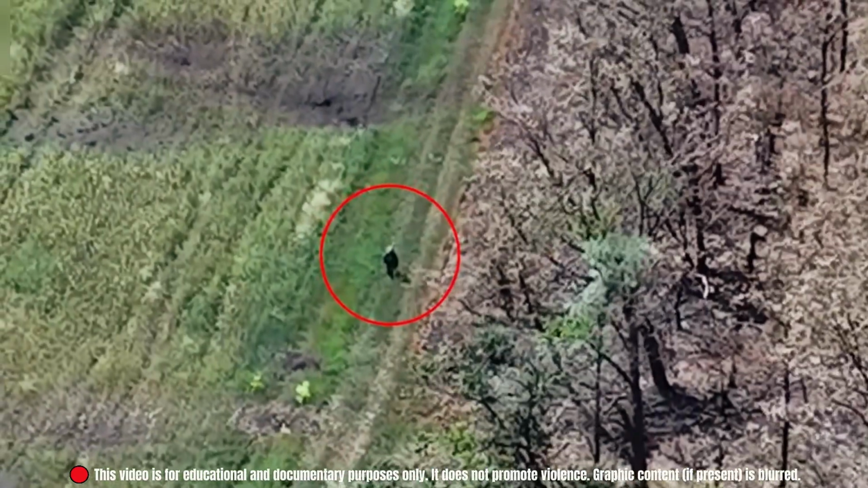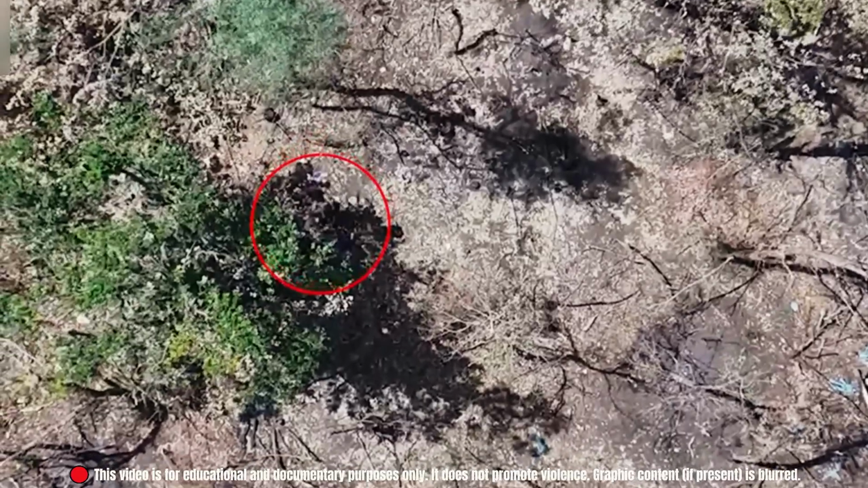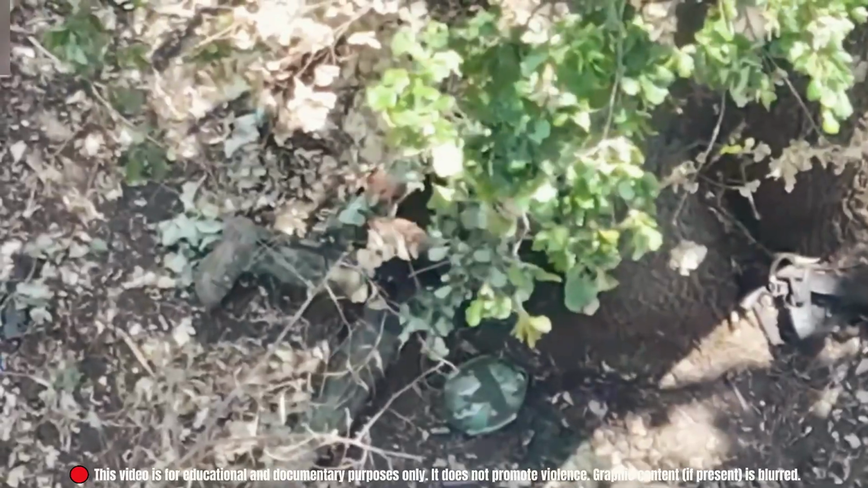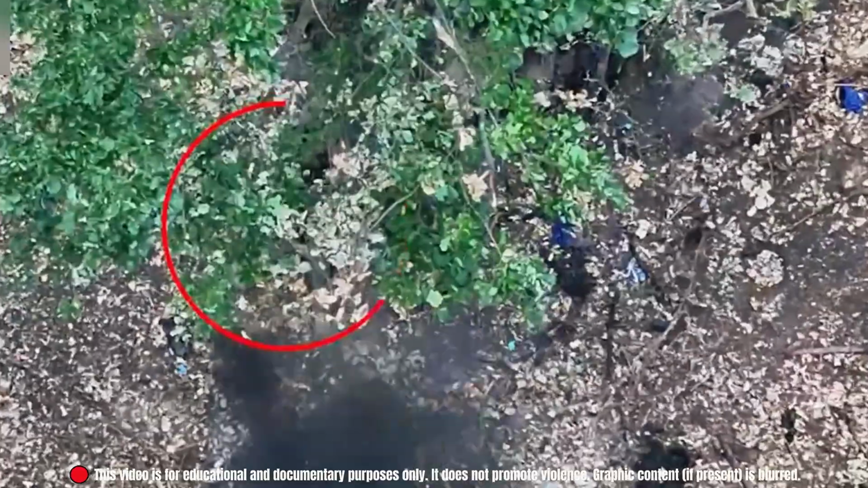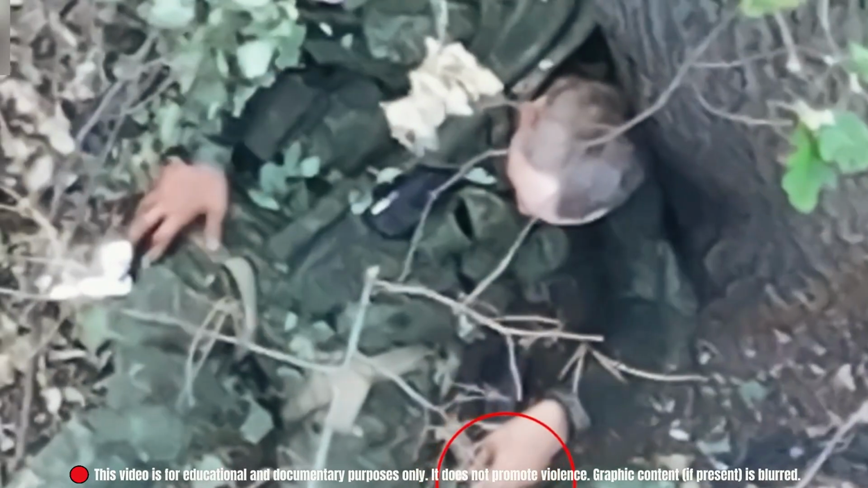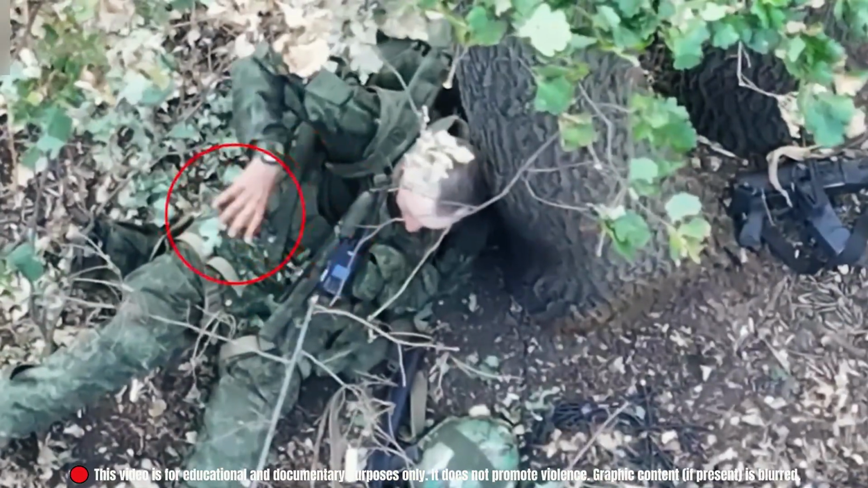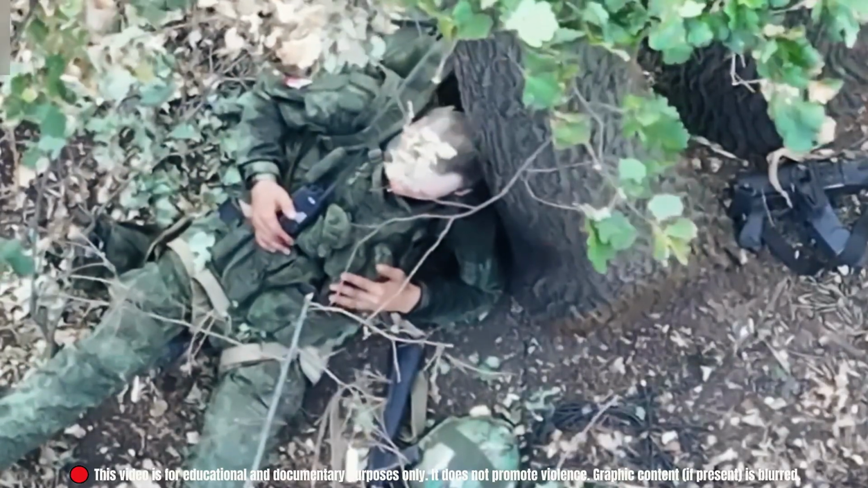Northern edge of the Donetsk sector. A Russian soldier approached a tree, looking for shade, not a fight. He sat, rested. Then the first drone dropped a small bomb nearby. Startled, he pulled a grenade from his vest, ready to throw, but in panic, he lost grip. The grenade slipped, it landed at his feet, and everything stopped. Sometimes, the most dangerous strike is the one you trigger yourself.